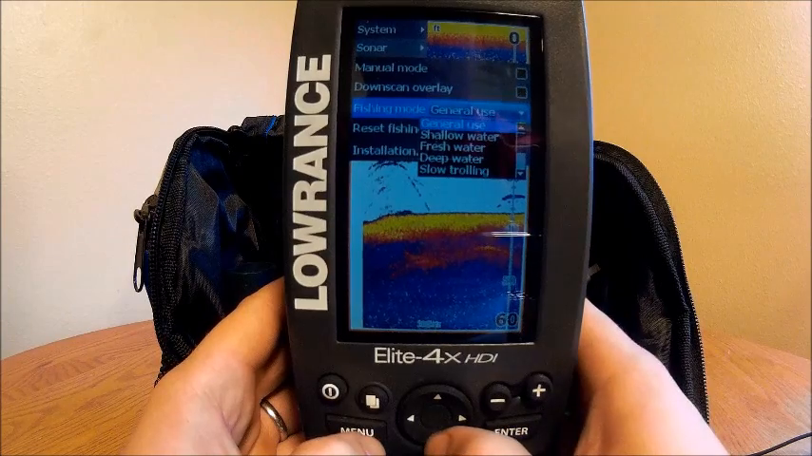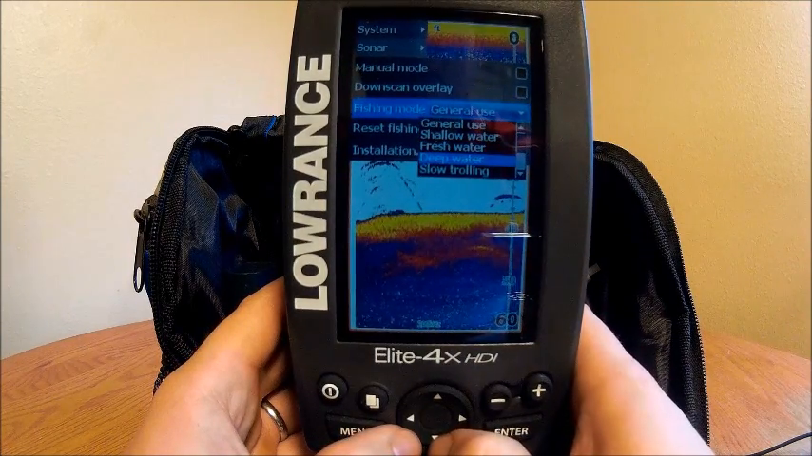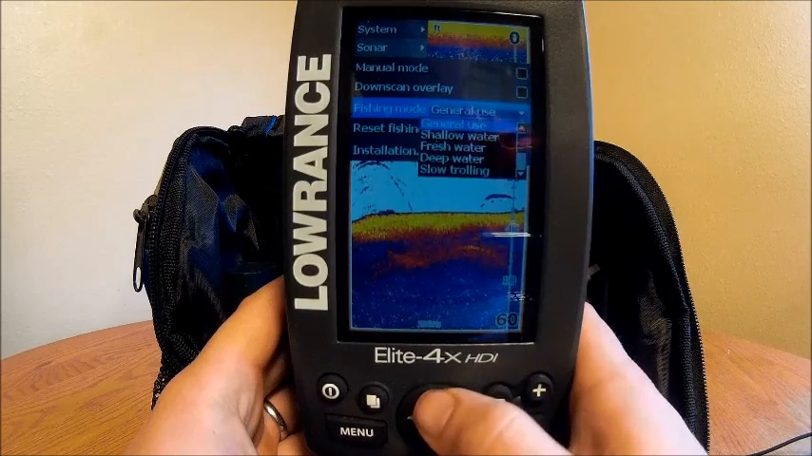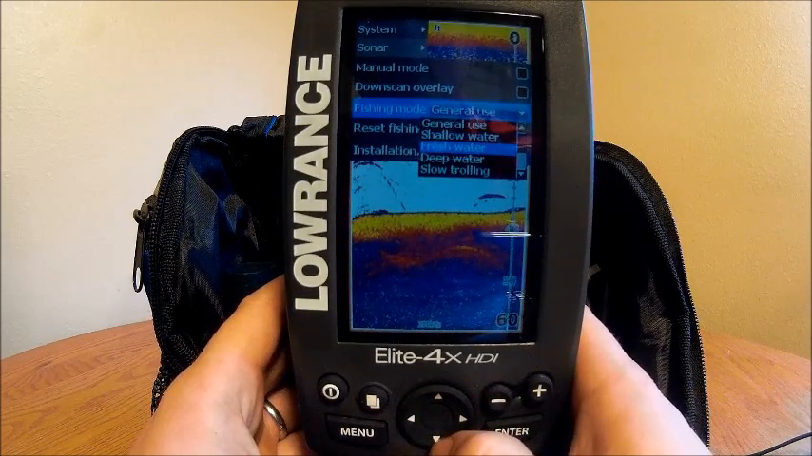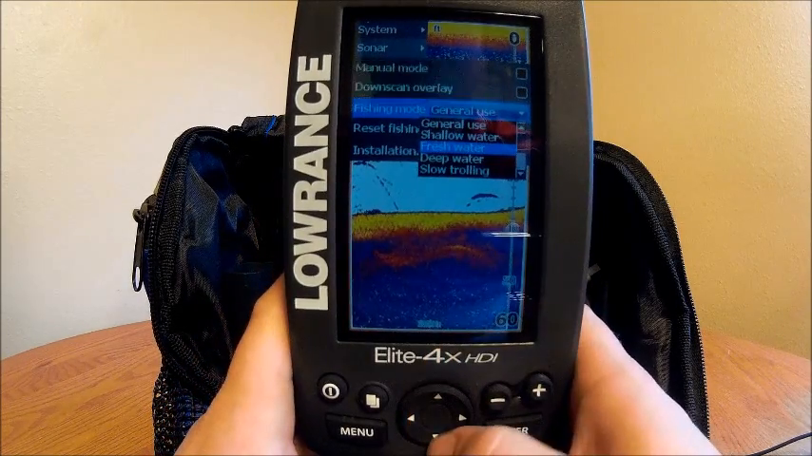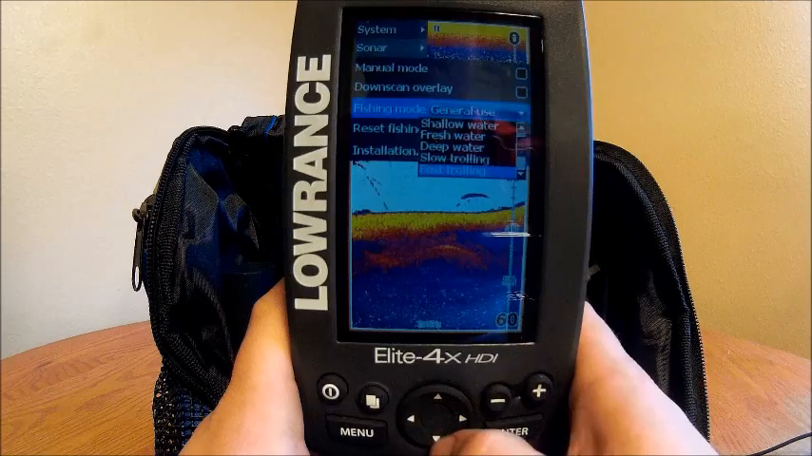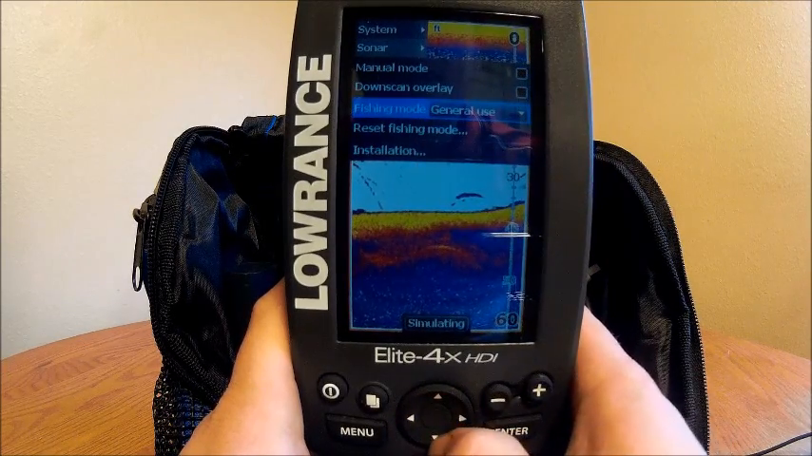Fishing mode, there's general use, shallow water, freshwater, deep water, slow trolling, fast trolling, clear water, brackish water, and ice. These are kind of different pages, as you will, so you can go into freshwater and then play with settings just for freshwater, and then deep water, change different settings, so then every time you go back to it, it'll kind of save your settings for each one of these. I always just use general use. I haven't really messed around with that too much.